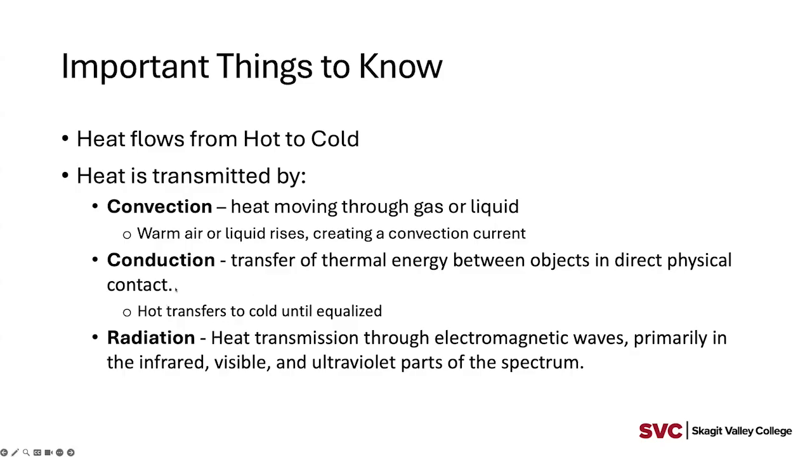In general, heat transfers to cold, and when the temperature difference is greater, it transfers more quickly. So as the temperatures become closer to one another, you get less of that transfer, and as you also get less data for your thermal camera to be able to interpret.